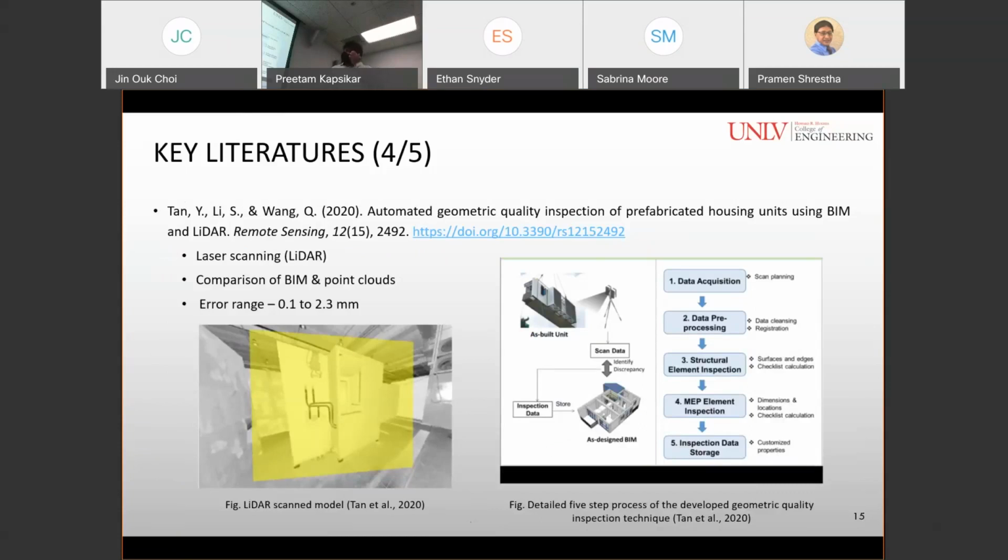This study was conducted using LiDAR and BIM. So they generated point clouds of a building component, and they compared it with the BIM model for accuracy. And the error range was from 0.1 to 2.3 mm.